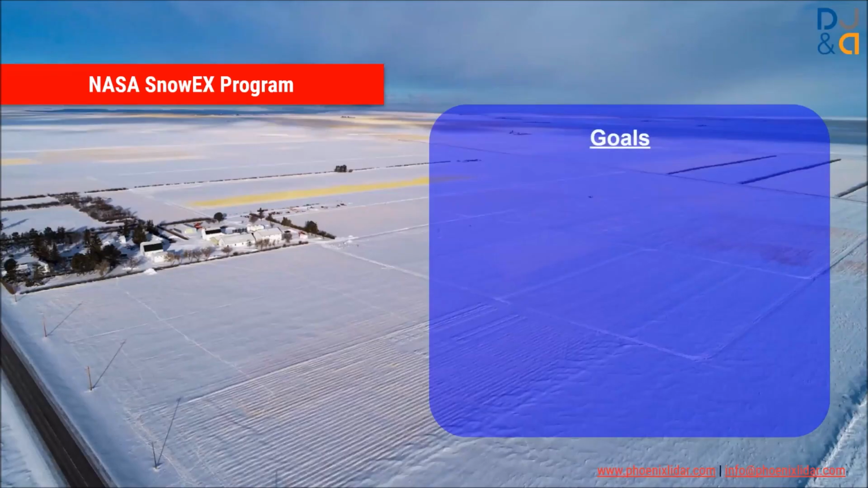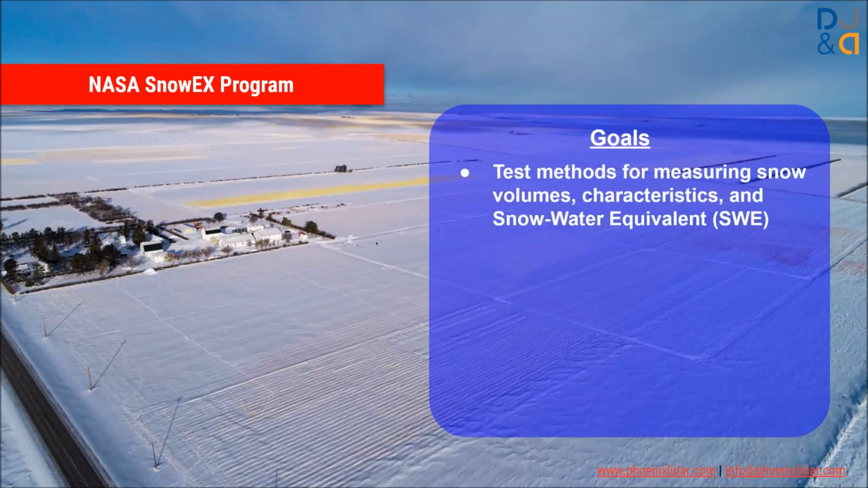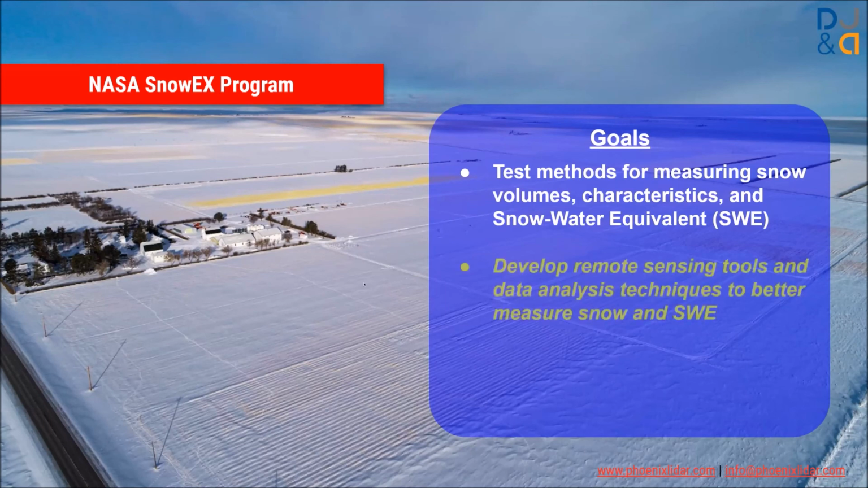So the goals of SnowEx are to figure out new methods for measuring snow volumes and other characteristics, like I mentioned. A big one is snow water equivalent, which is kind of just what it sounds like. It's how much water you would get if you melted the snow. They want to develop remote sensing tools and different types of data analysis techniques to better measure those different snow volumes and other characteristics and get that snow water equivalent number.